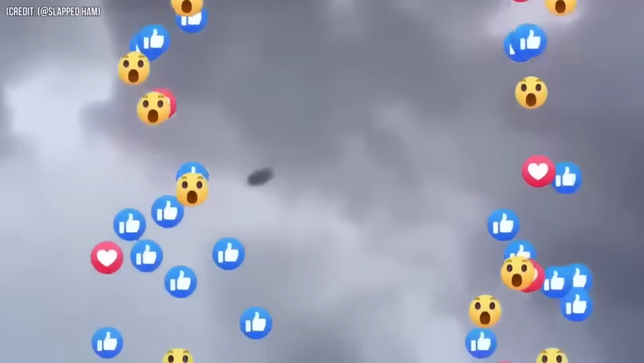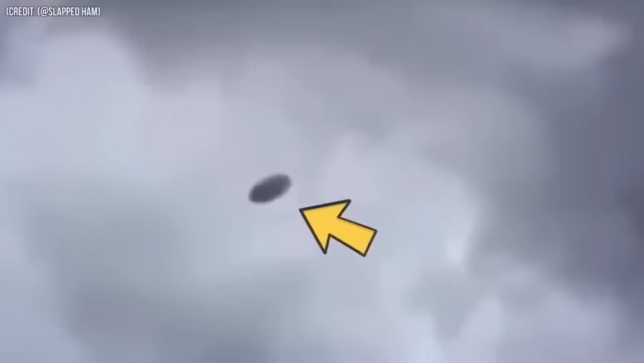Number 6. The skies of the Philippines have always been fascinating and mysterious. A video that recently surfaced has sparked new conversations about unidentified flying objects in the area. Elson Kabugan shared the footage on Facebook's Alan Skies page. It was originally recorded in 2014, but has recently caught the attention of the public.